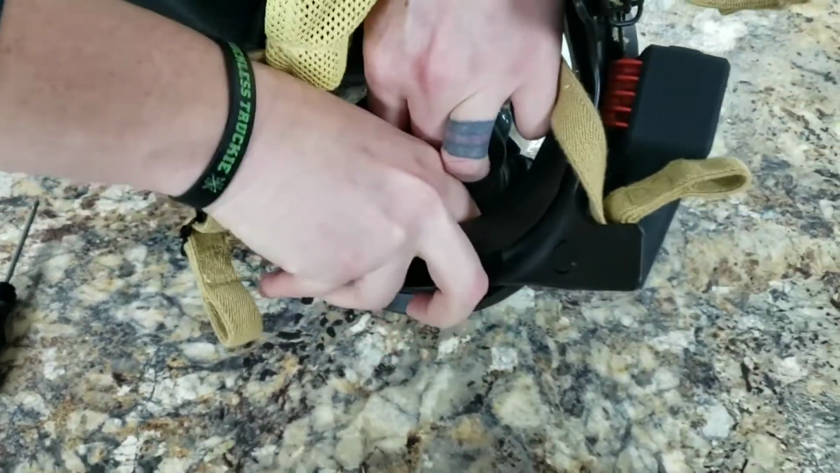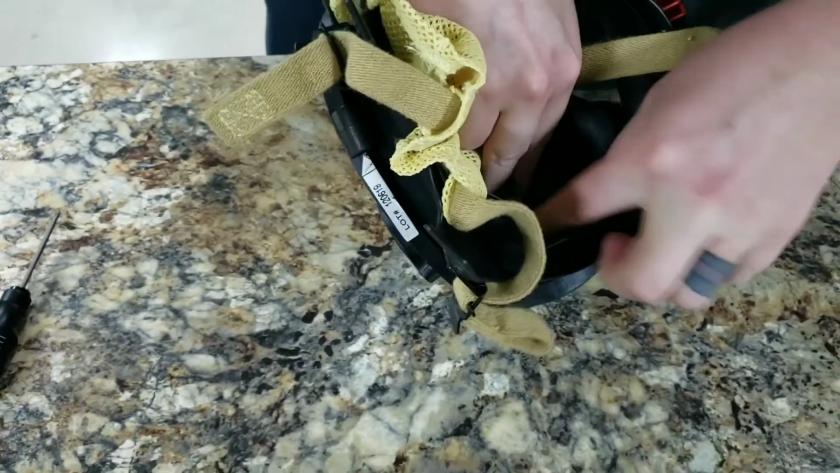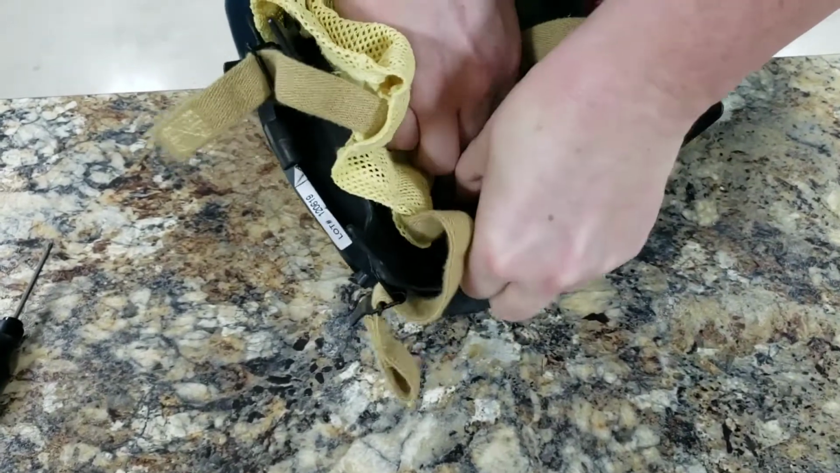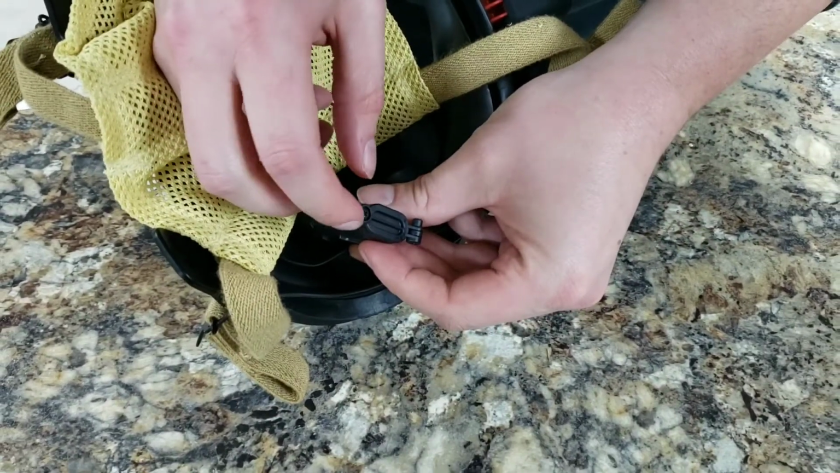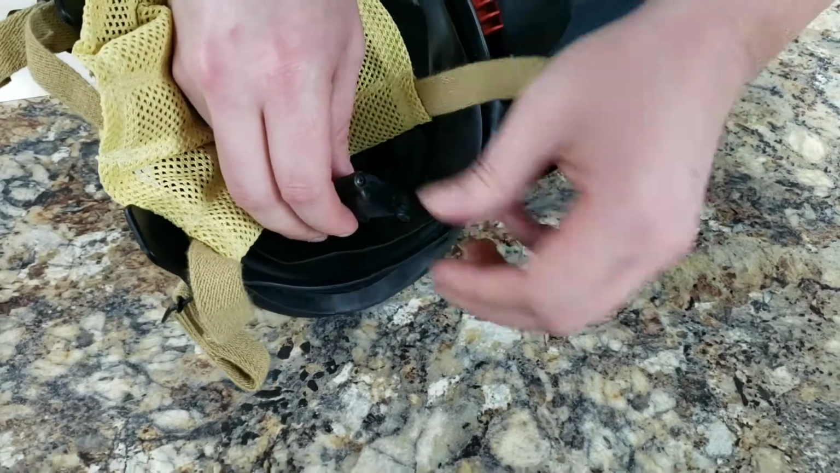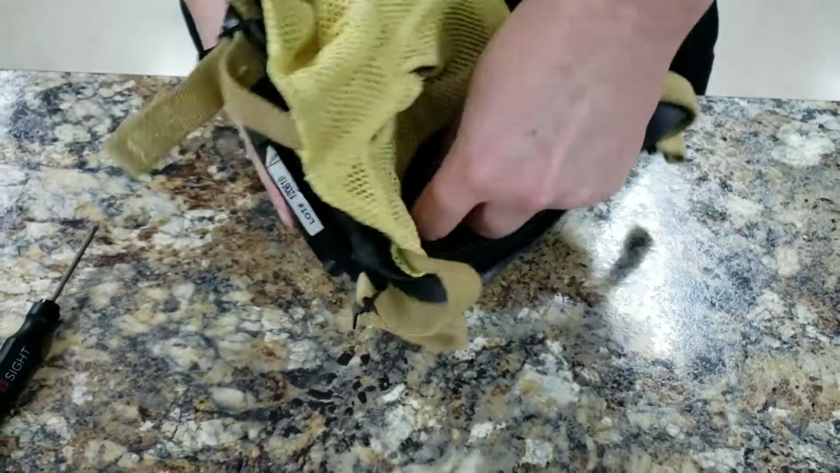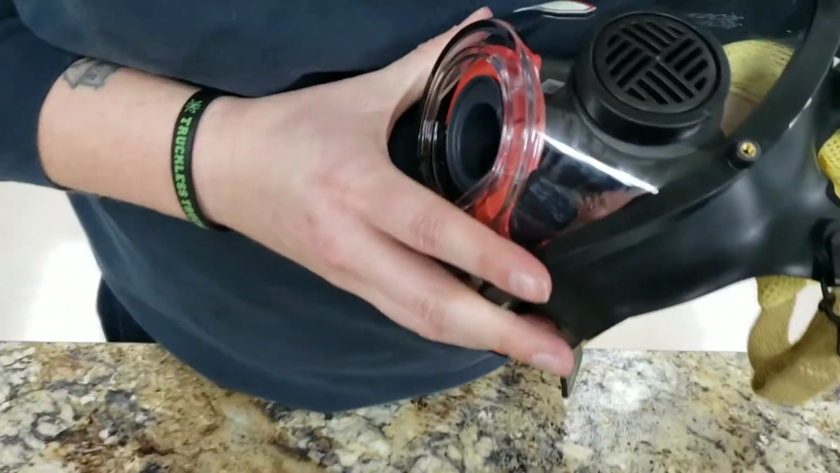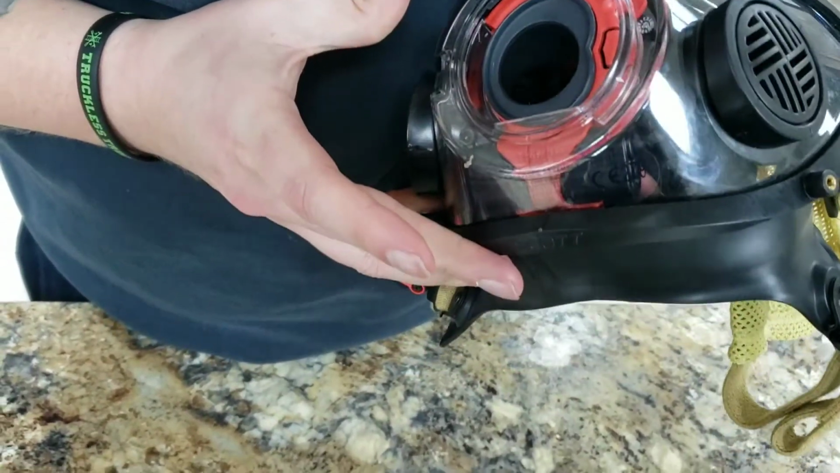So you can simply pull it out to access the battery. So it's the same thing here. Use the screwdriver to loosen that screw, open it up, and it'll run on 2 AAA batteries. And then you just slide it back inside, and it clips in nice and secure. Okay.